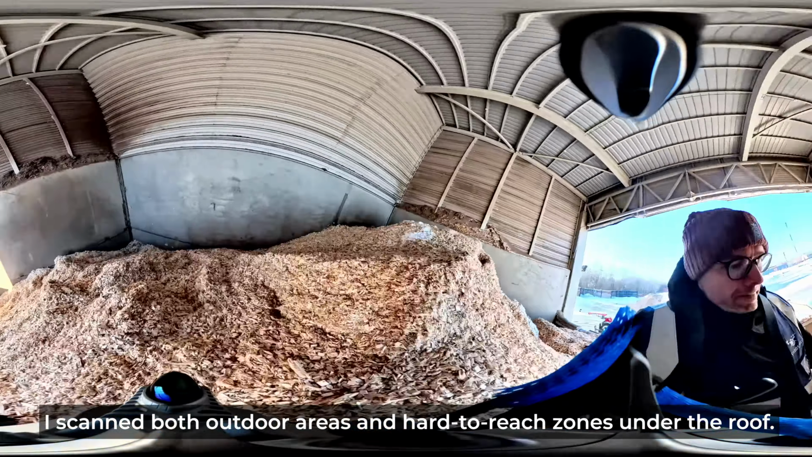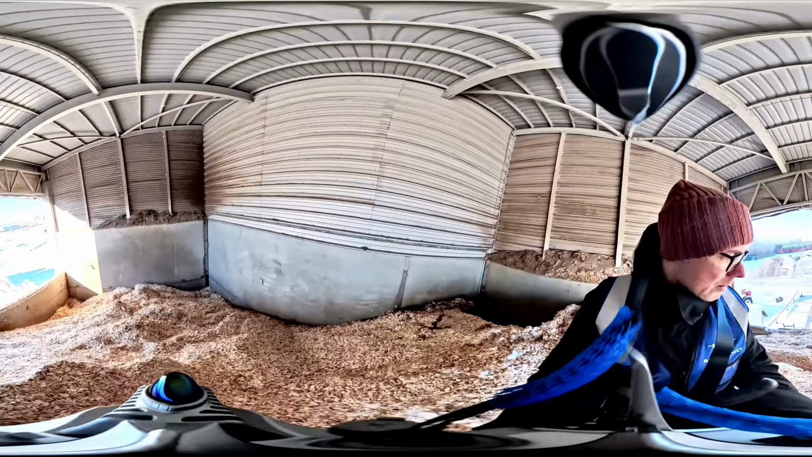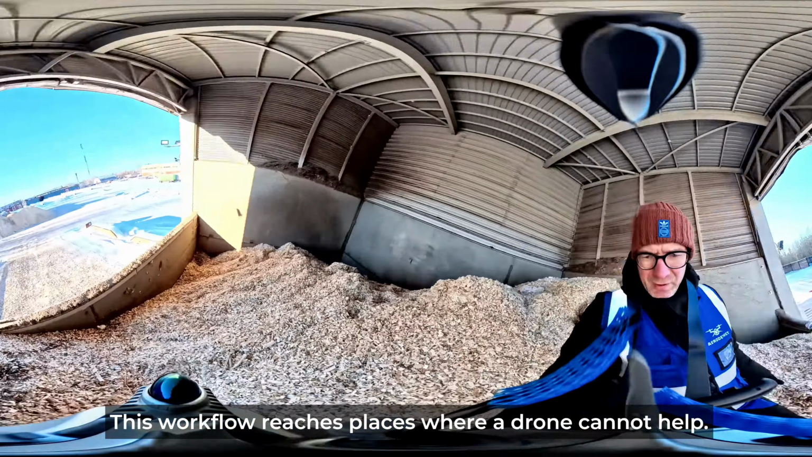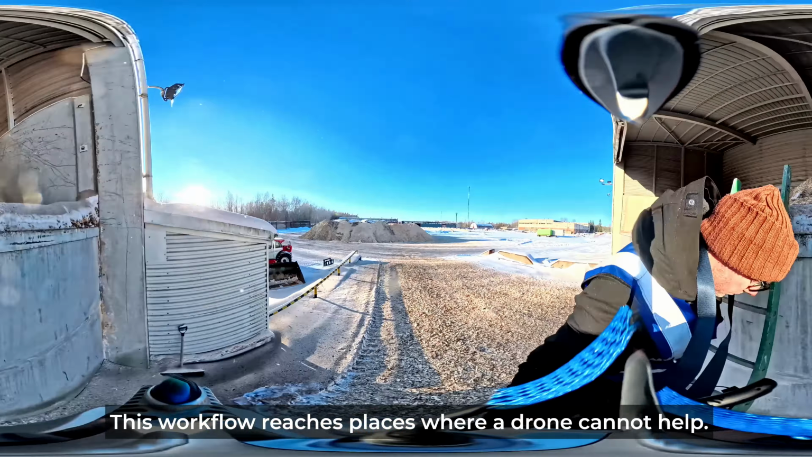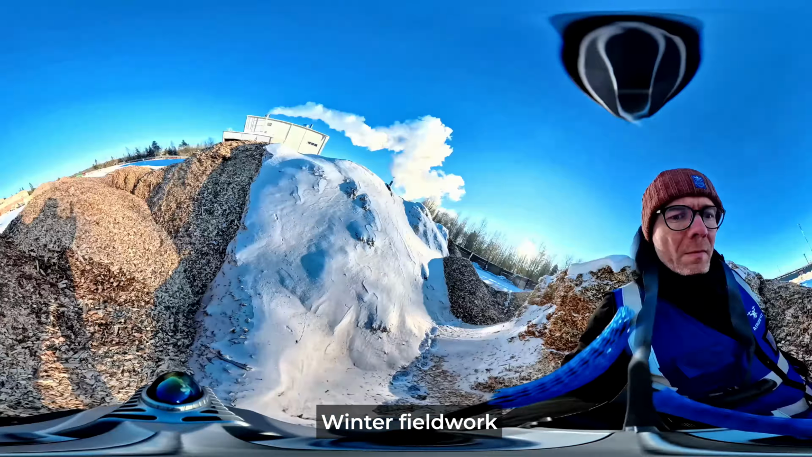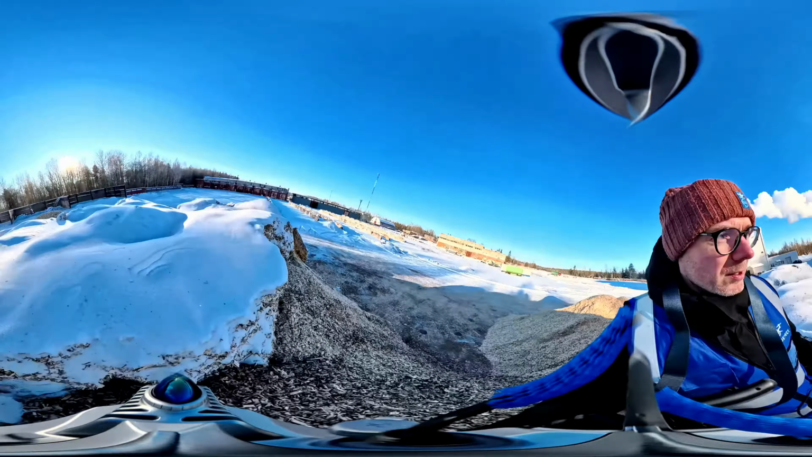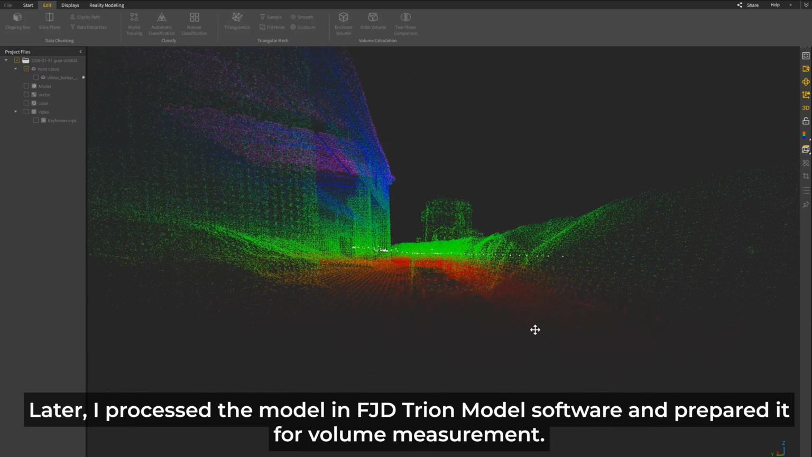I scanned both outdoor areas and hard-to-reach zones under the roof. The SLAM workflow works where drones are not the right tool. As you can see here, this is what the scanning process looks like on site. The goal is to capture the full geometry in a practical and efficient way.